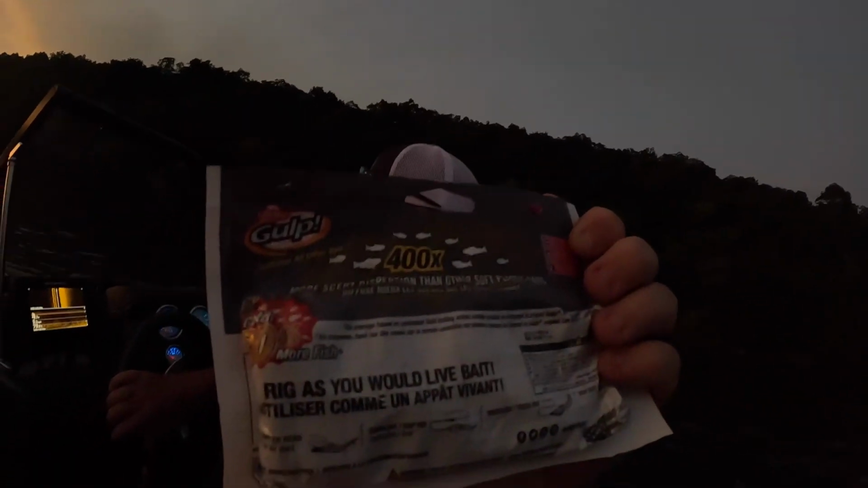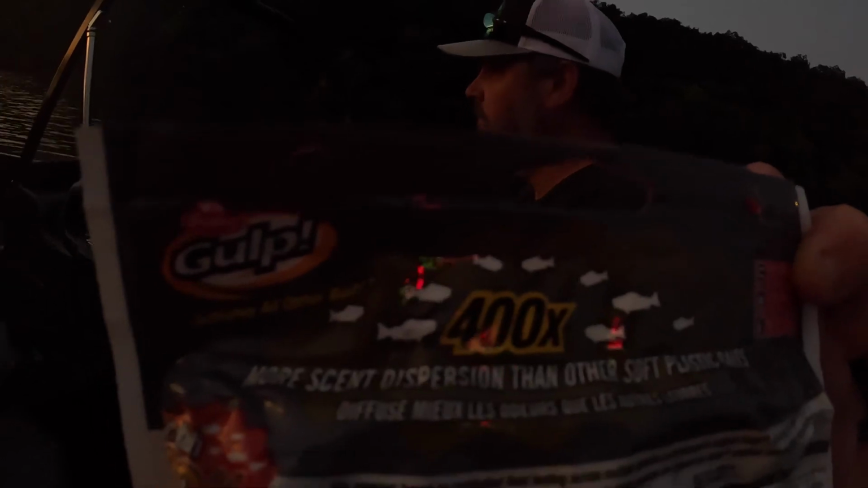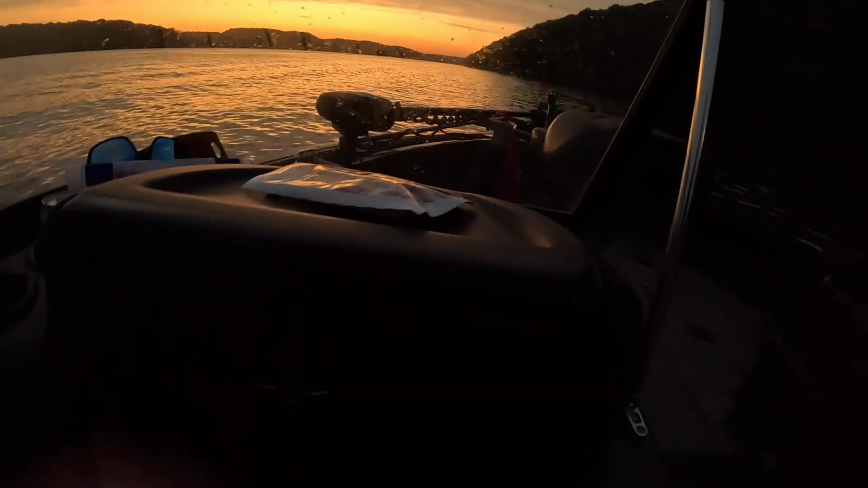Gulp, little blood bait chunks. Guaranteed to outfish any other bait. Catches 30% more fish. This is all factual guarantees, right? 400 times more scent. Fish just turn white and they float around it. I'm gonna try some of those too.